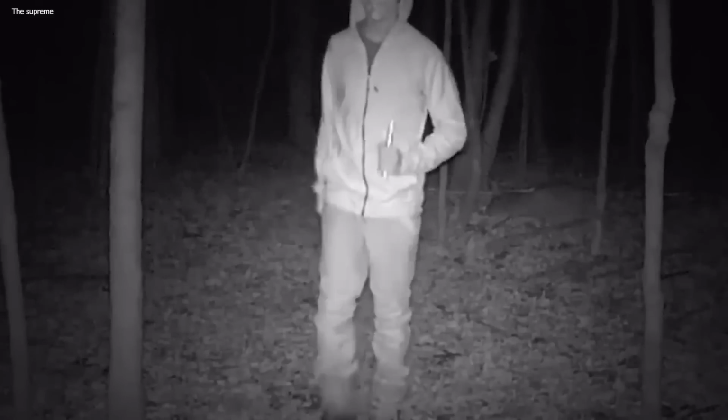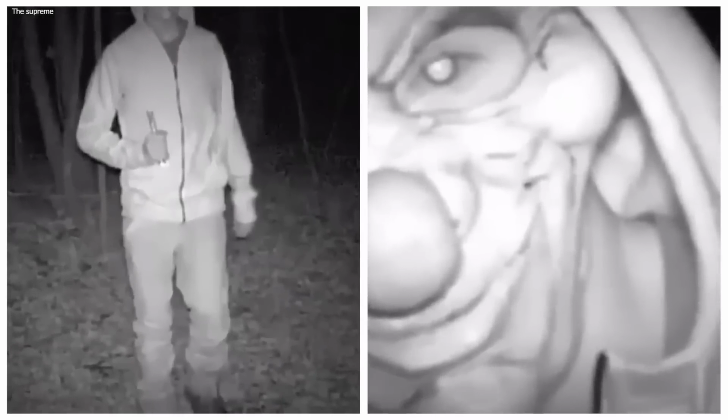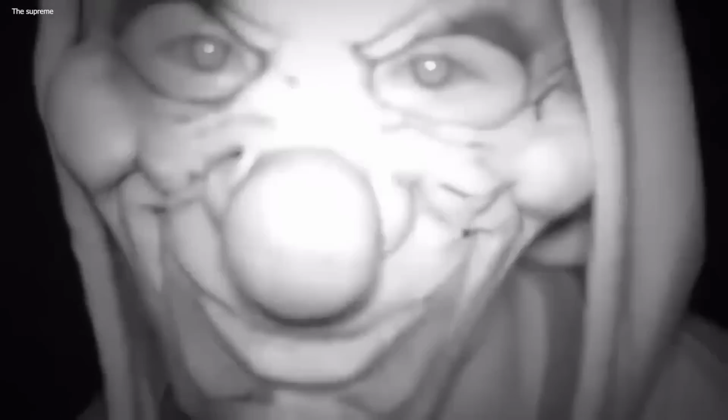This creepy clown was observed strolling amidst the trees, illuminated only by the night vision mode of the trail camera. Oddly, it appeared as though the clown had detected the hidden camera, and with an eerie confidence, he headed straight for it. The intentions of the enigmatic figure remained a mystery.